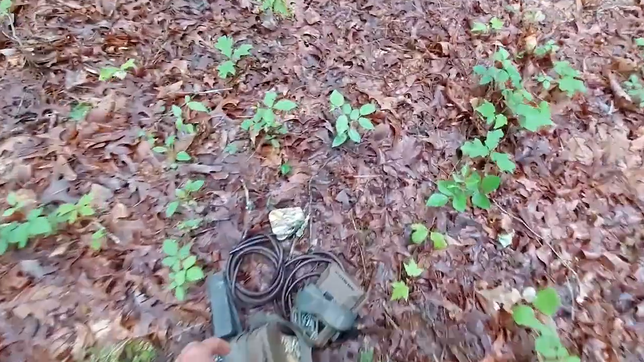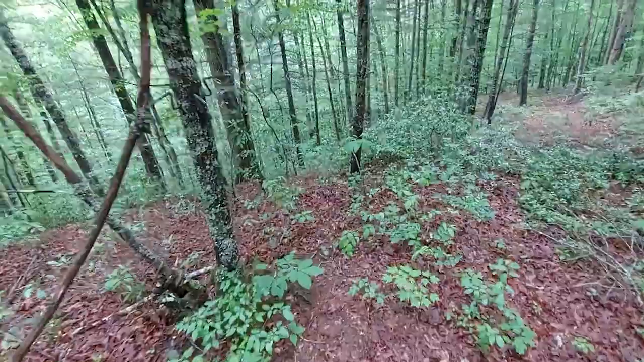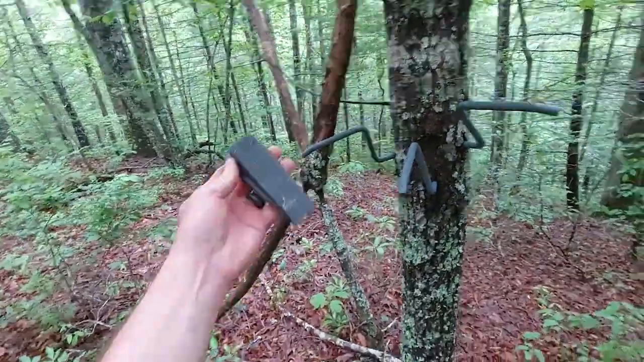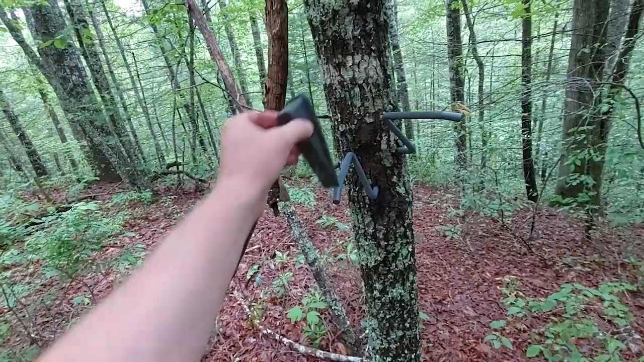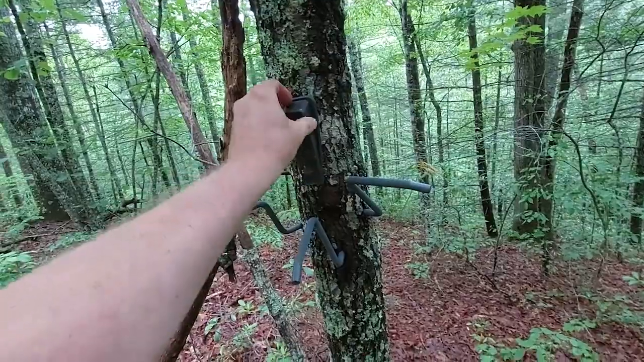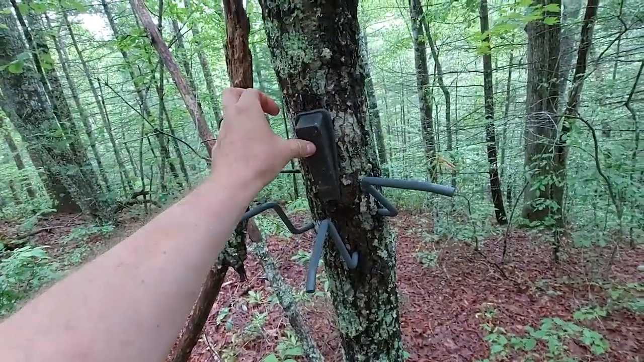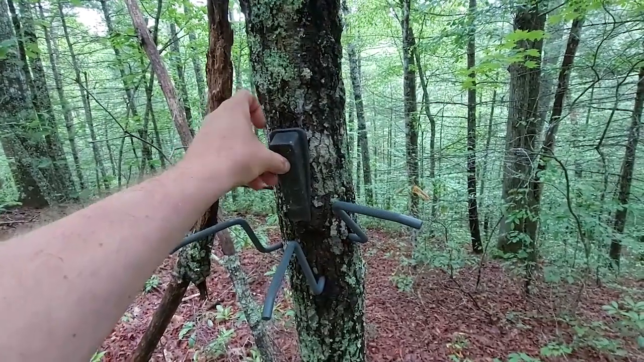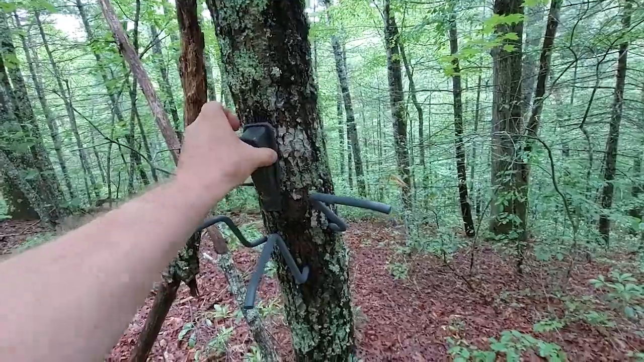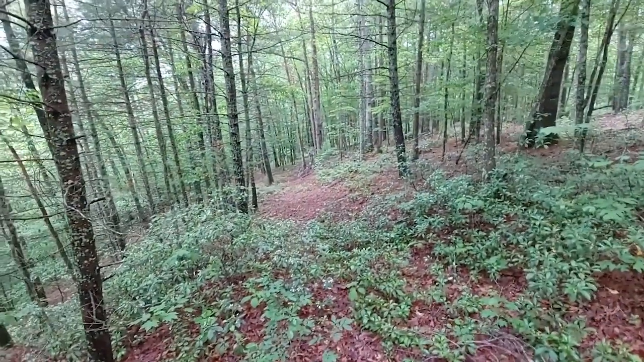I want to show y'all something I do at a lot of my cameras. Besides putting these metal tree stand screw-in steps in, I also use these door stoppers, cheap door stoppers you get from Walmart. I'll put them on the tree and then strap the camera, and it gives it that downward angle that you want, because deer don't stand very tall. I mean, they don't stand much taller than a large dog. So it gives you that downward angle. And they're cheap. They don't cost hardly anything. They really work out well.